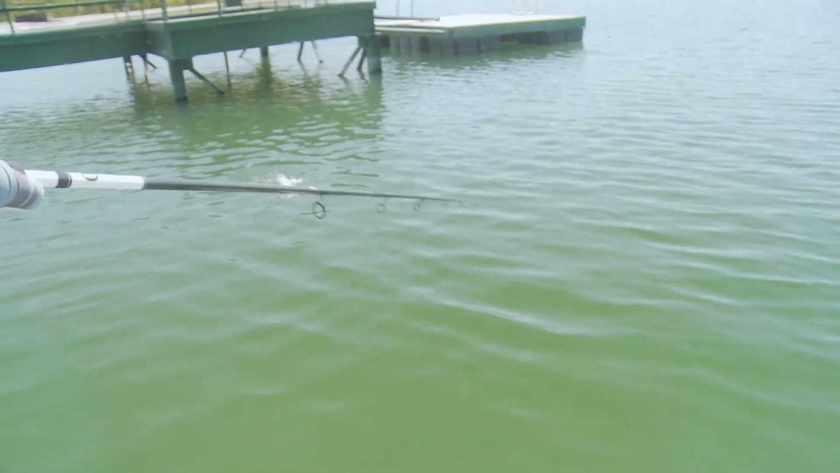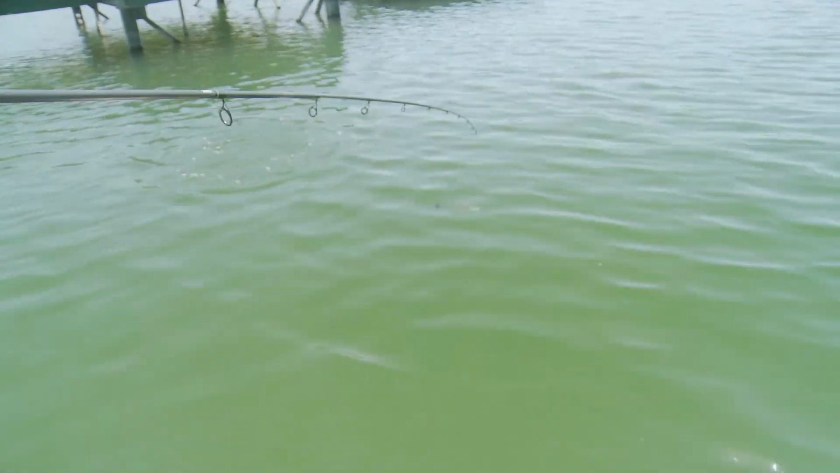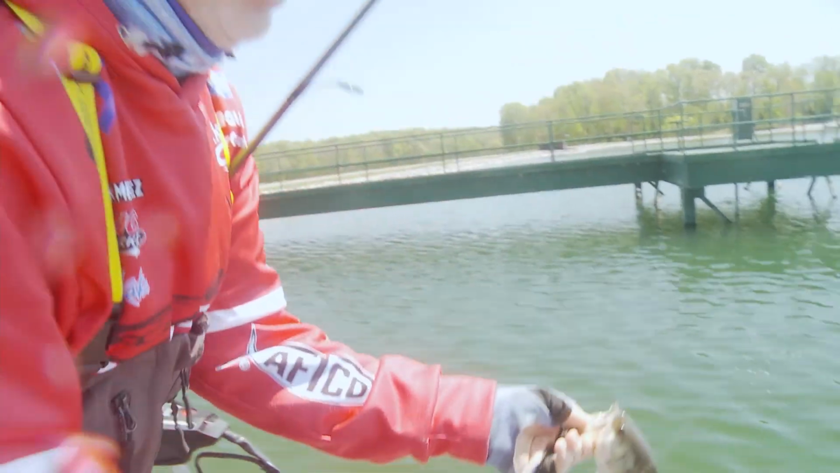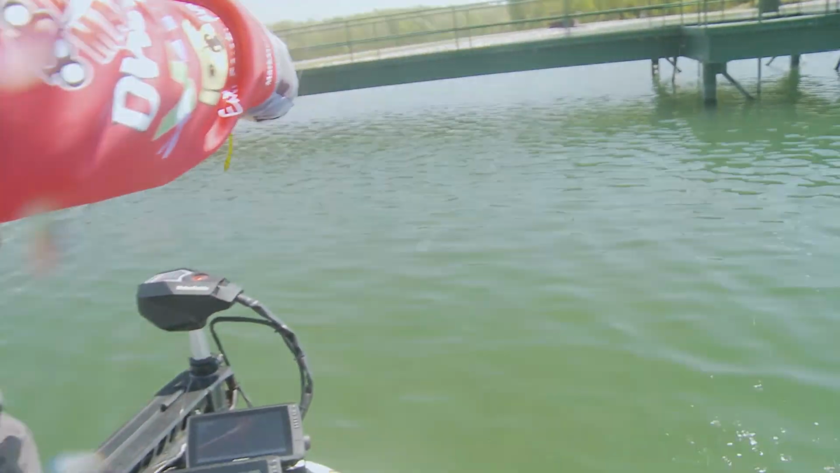Not a big fish, but I got him. I drilled him right back in the top of the head with that Gamakatsu right there. That's one of those fish that's moving pretty quick. I'll get back in there and see if I can get another one real quick.